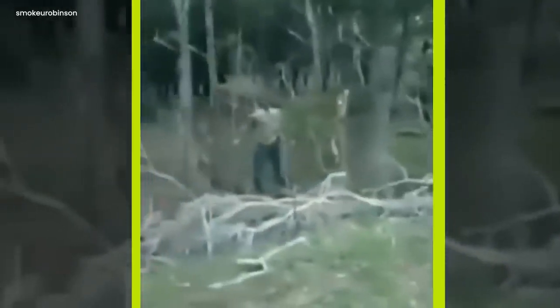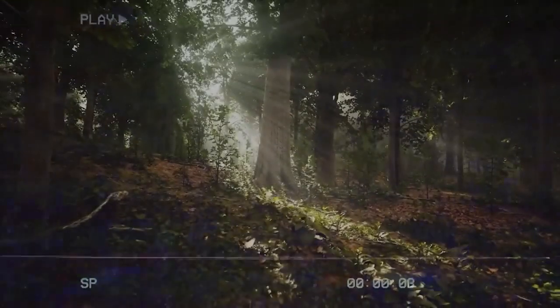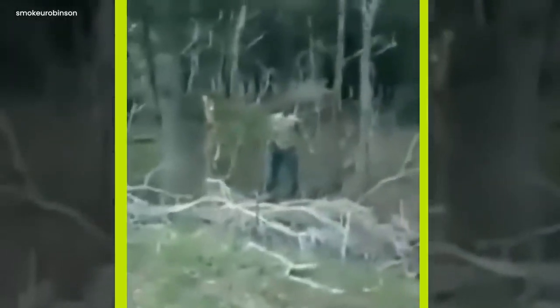Creepy forest entity. In the daytime, something really scary happened when a camera captured a super scary scene. Right in the middle of a lonely forest, there was this really strange and huge figure. It looked so pale that it gave you the creeps.